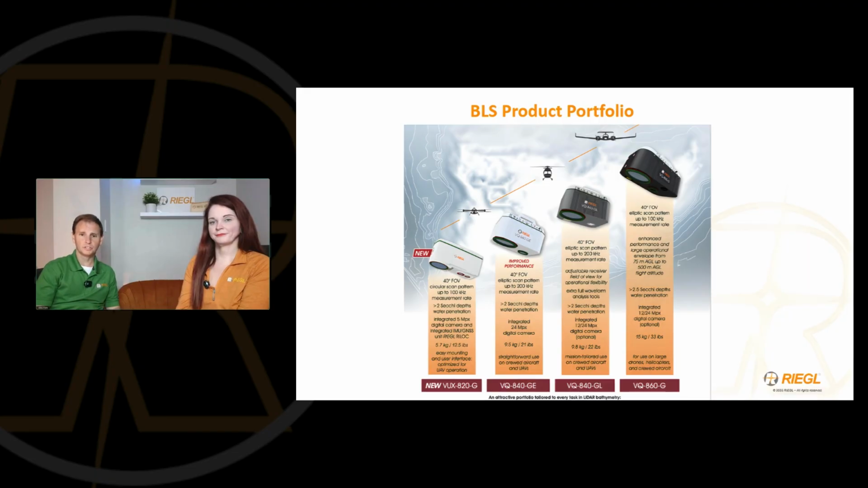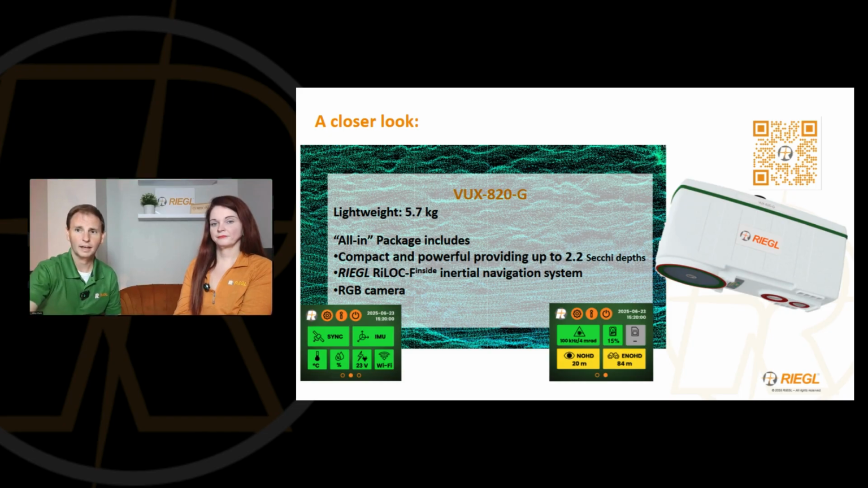But the new VUX 820G has some pretty cool results. Let's get a little bit more information about that. And here we have that. As you can see, it's very lightweight. It has an integrated touchscreen on the back of it, so you can set everything up there while you're plugged into the copter or on ground power, however you want to do it. And then it gives you some good information about how it's operating. And like I mentioned, it's camera, laser system, and GNSS system all in one solution.